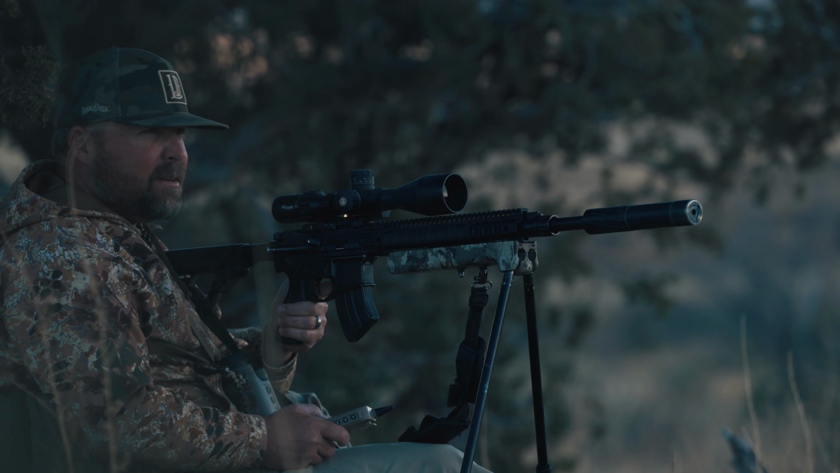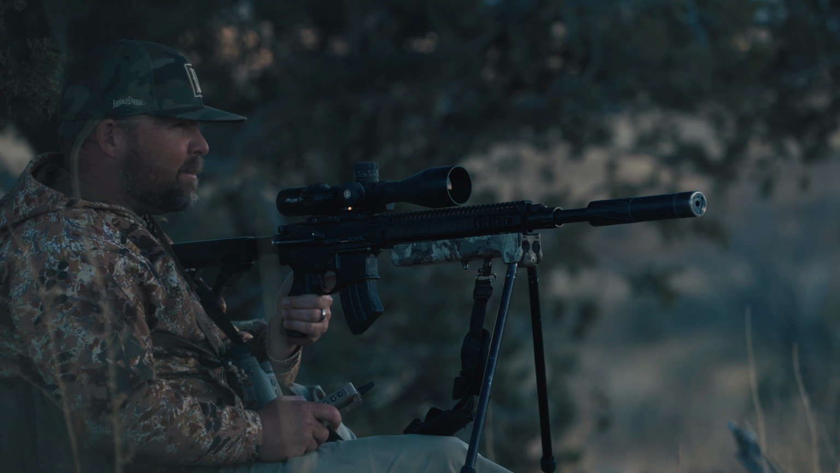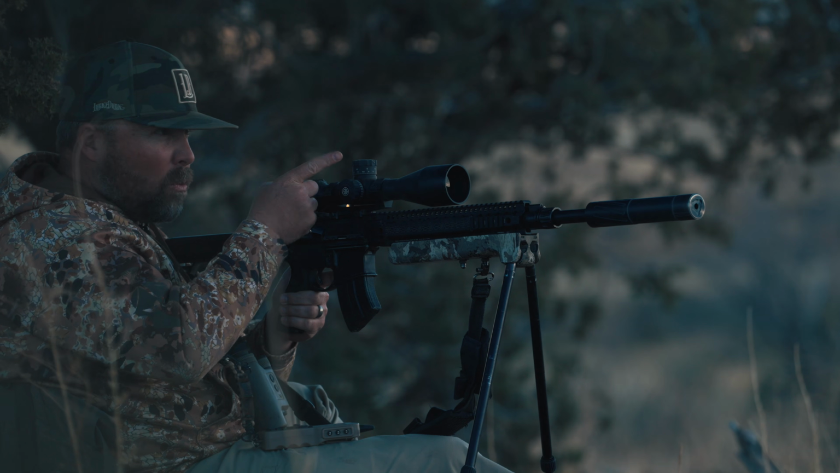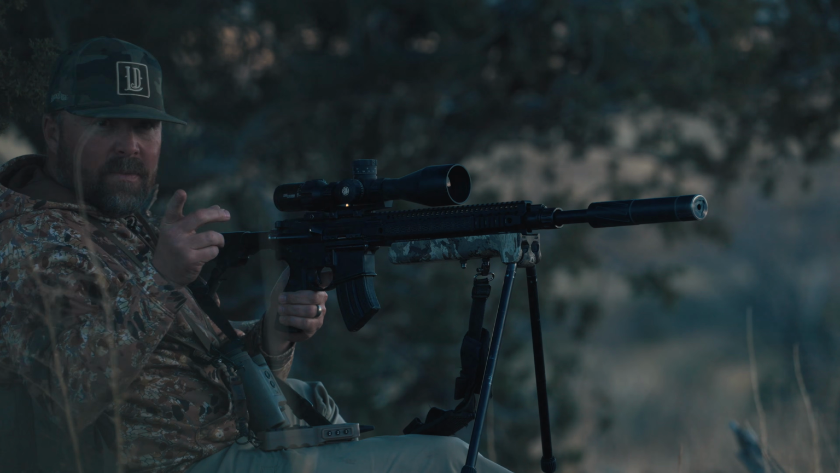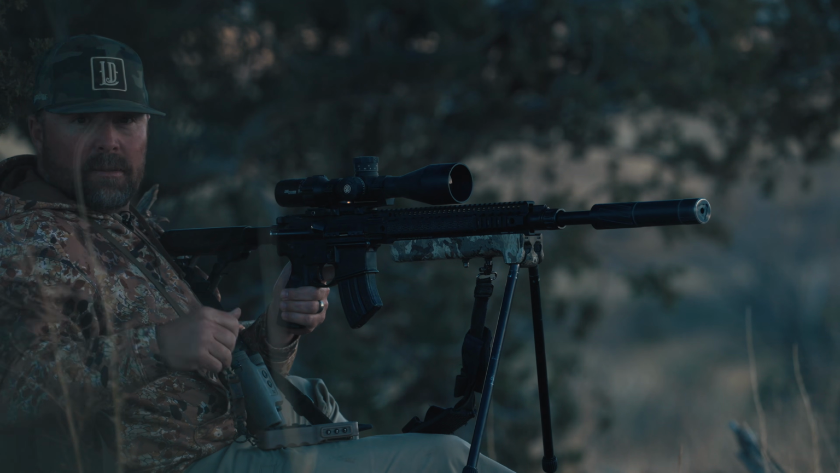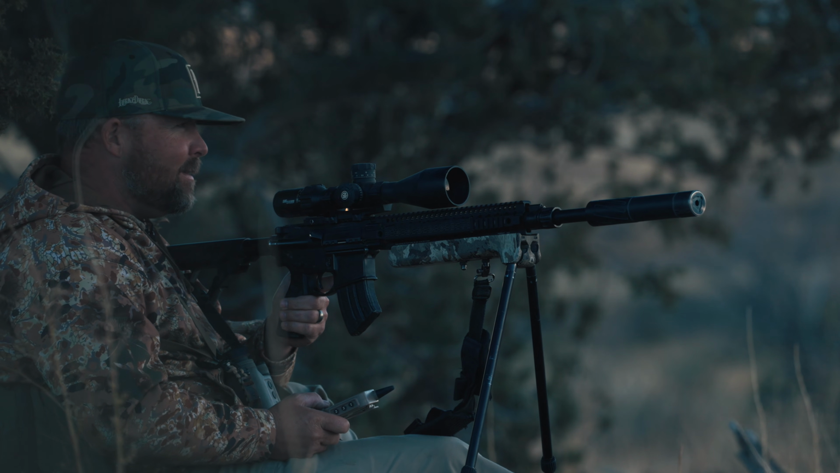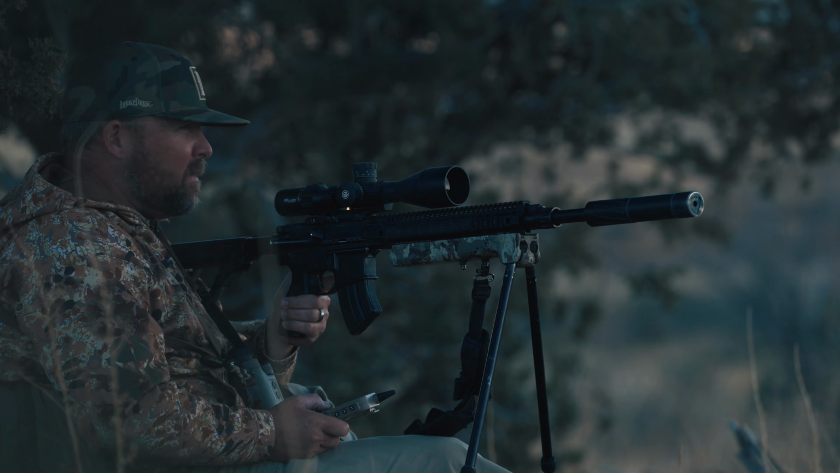You never know about Arizona. Another coyote that came in from behind us again. So you just never know. We were set up for this coyote. Creighton had to jump up and give me the thumbs up. I think he got it rolled up, so. Never know where they're coming from.